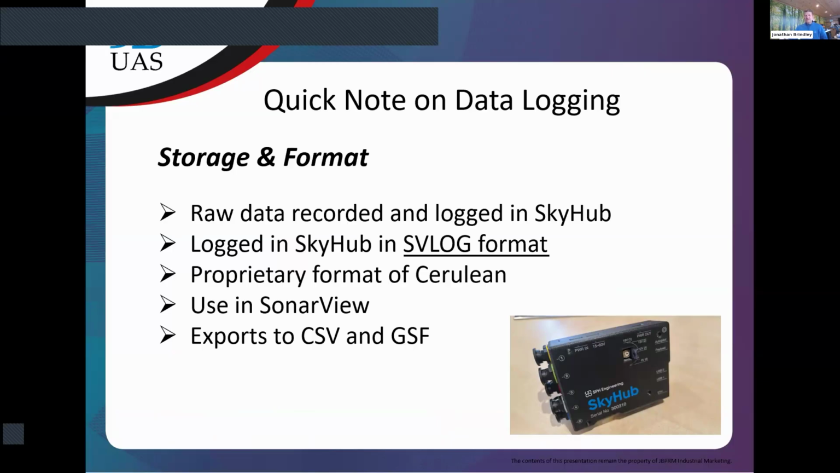That allows us to use something called SonarView for initial checking, and from SonarView we can export what we need for Beamworks. So it allows us to quickly check the data and then move it into Beamworks for further processing.